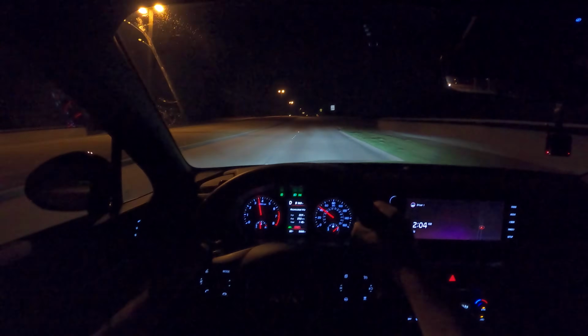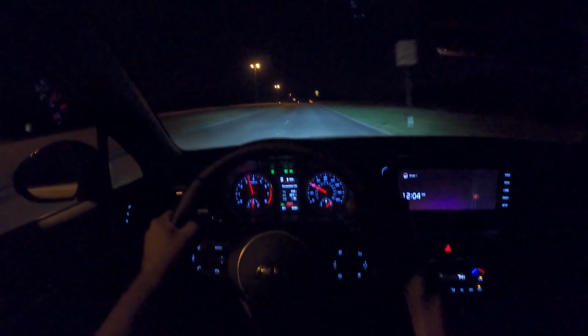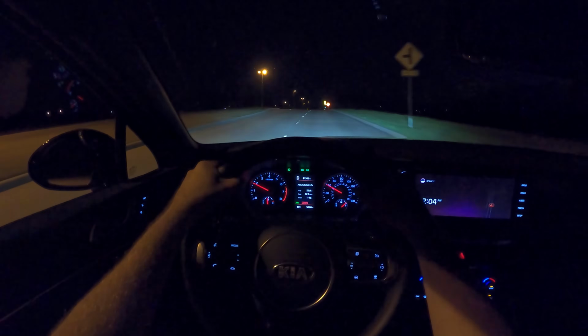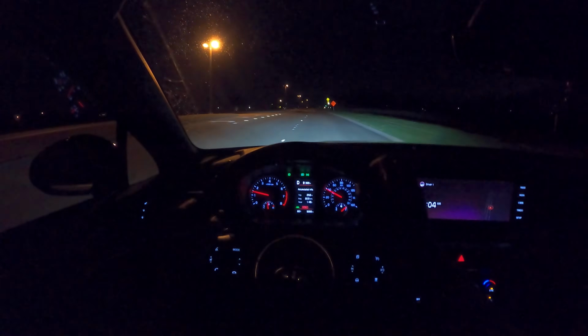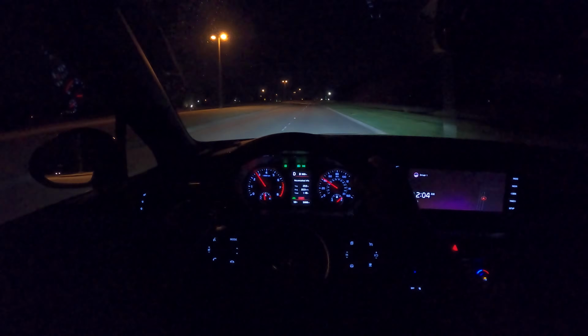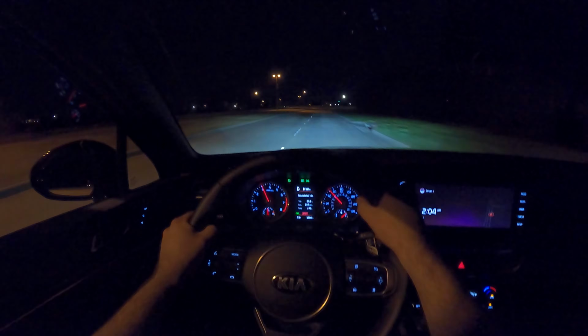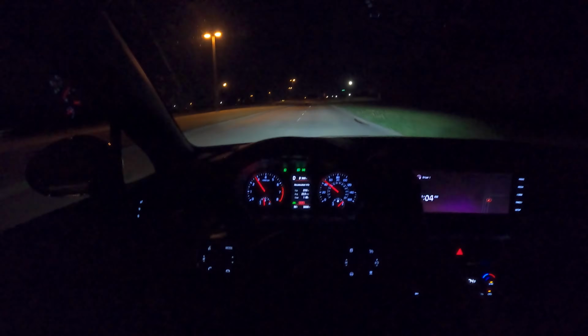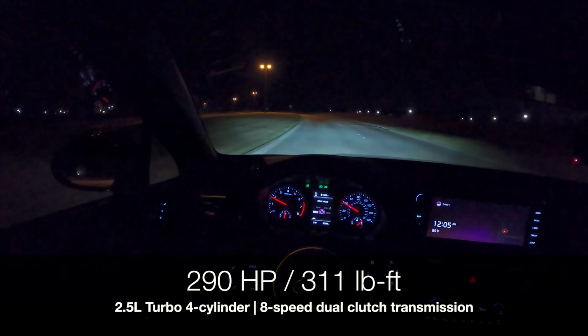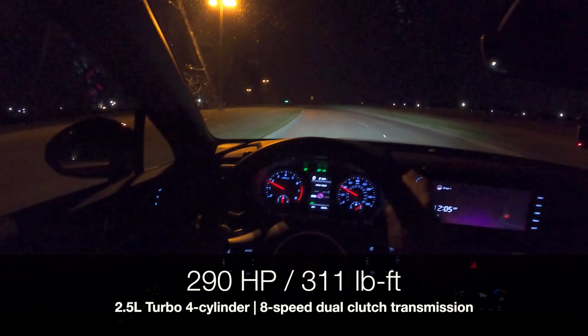Dang. I mean, seriously, this K5 pulls for a mid-size sedan in this class. This car's got some torque. I mean, it just comes out. Partial pedal right here. Boom. You got a dual clutch transmission as well. That does a nice job. But this is about the night video. We'll put it back in normal mode and we'll get on a real dark road in a second.